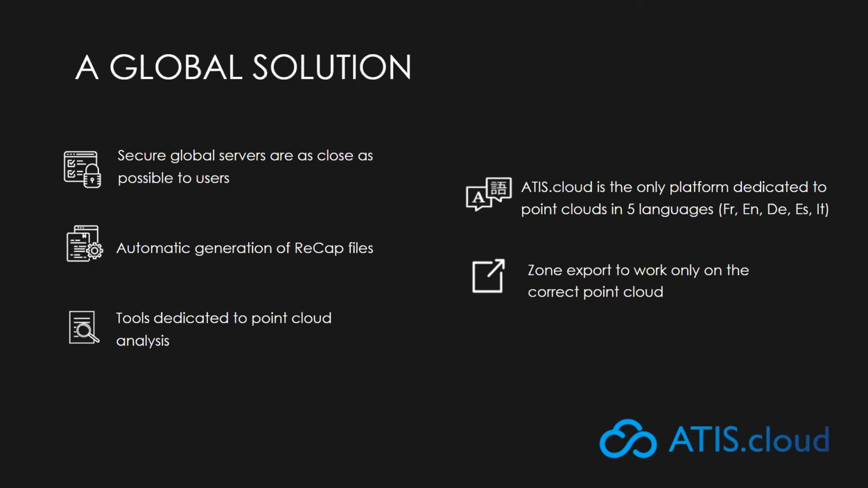Our tools are specific to point clouds. We will also allow you to automatically generate Recap files, but also to export an area to work only on the right point clouds. Finally, ATIS.cloud is the only platform available in 5 languages: French, German, English, Spanish, and Italian. And we're also developing other languages such as Japanese right now.